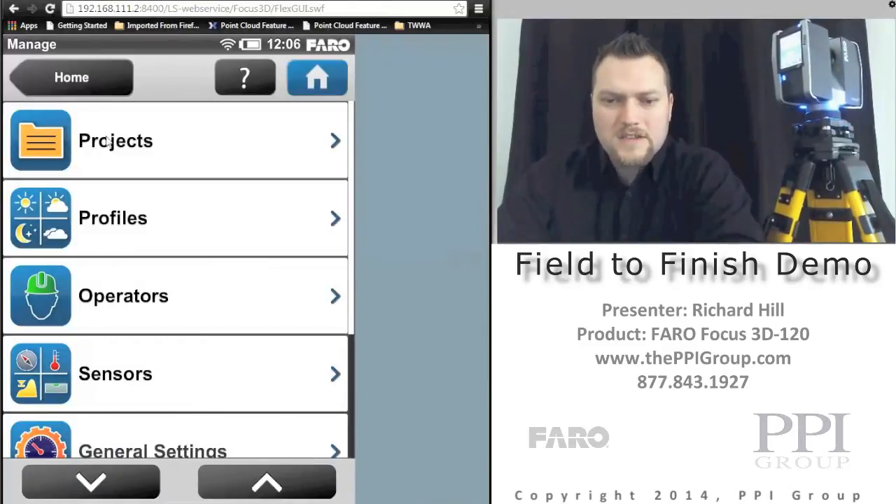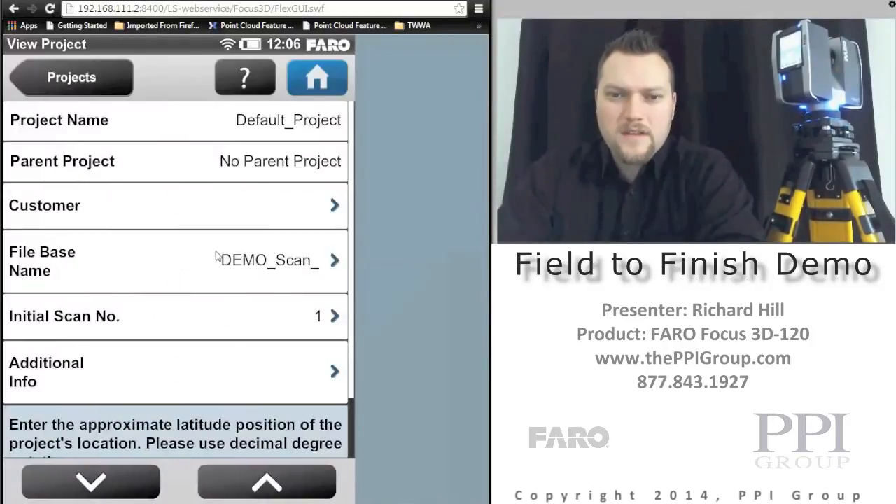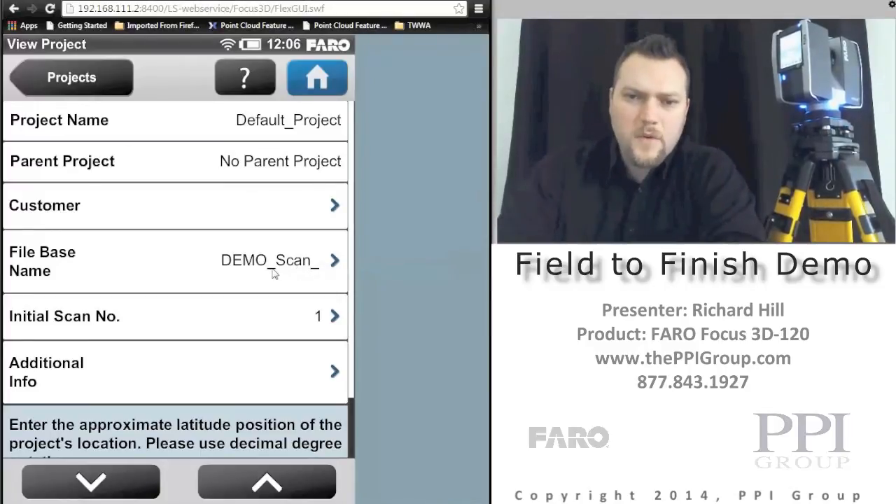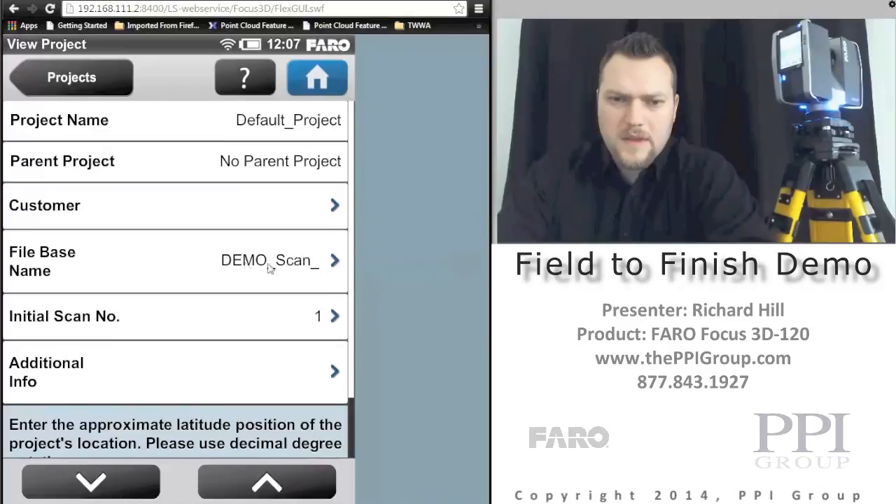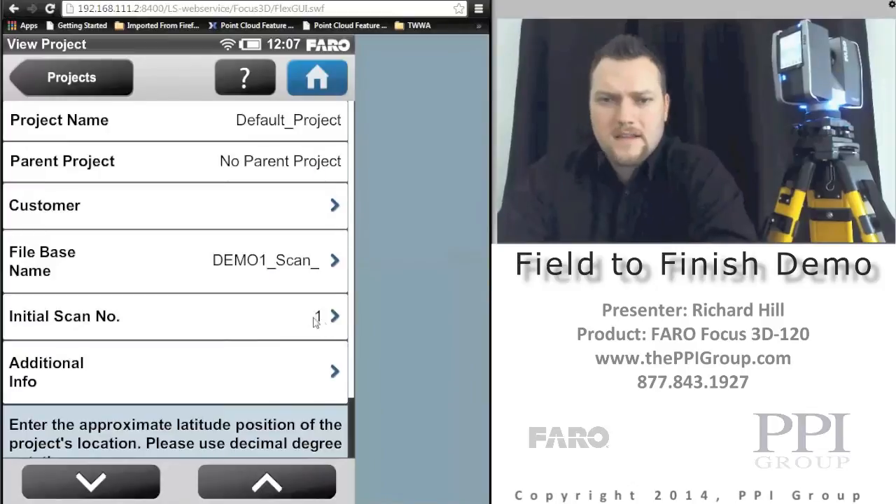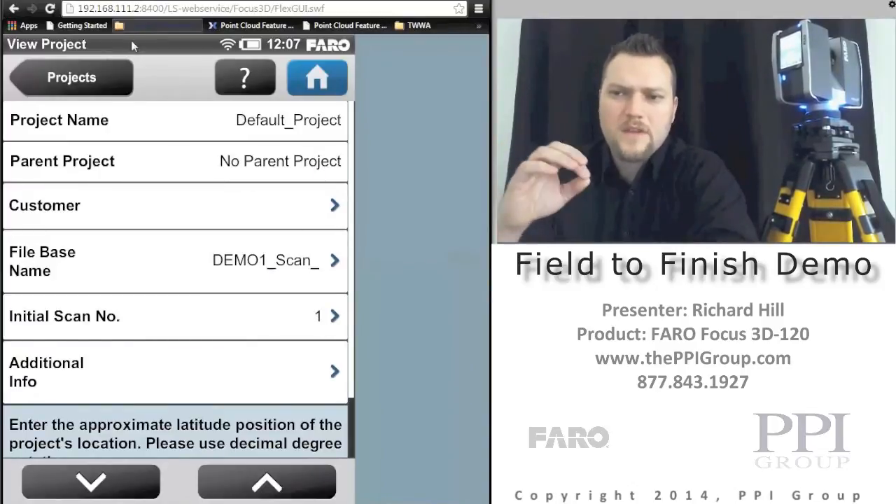We have Manage. Manage is usually what I'll pop into. I'll go into Projects, and then within Projects I can actually click on the default one. You can create a new project if you want to, but usually what I recommend to people is change your file-based name to something that's relevant for that project, maybe a project name or a project number, things like that. And so we'll just say Demo 1, and you can use your keyboard, which is really nice. Scan, and then we'll change our initial scan to number 1. So our first scan is going to be named number 1.